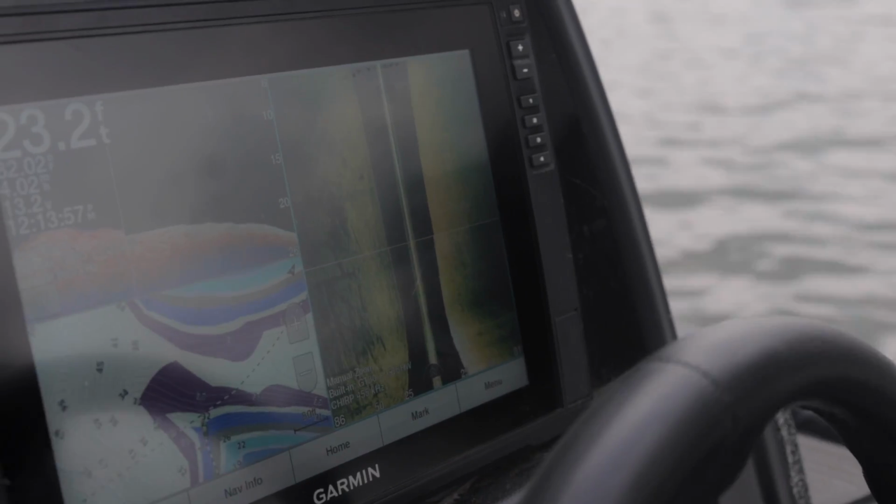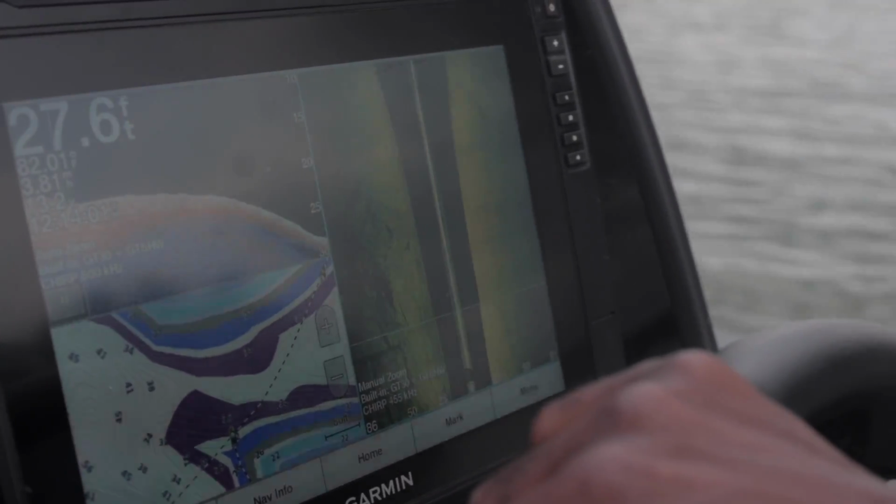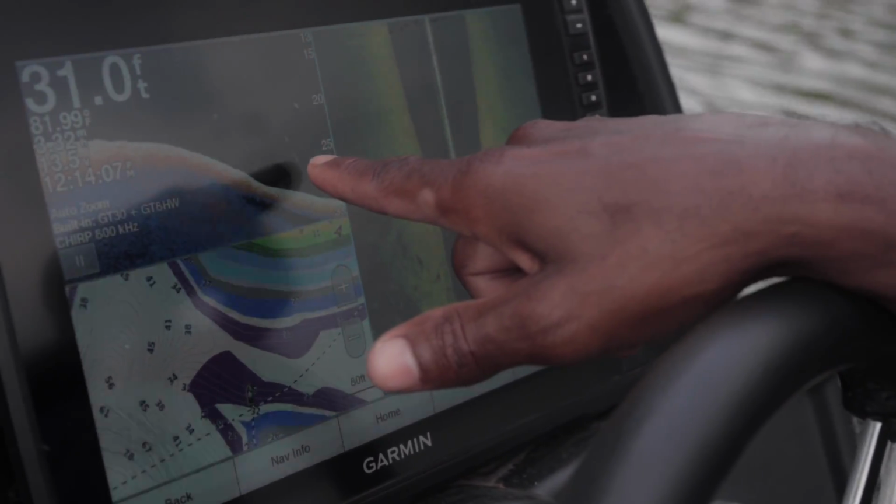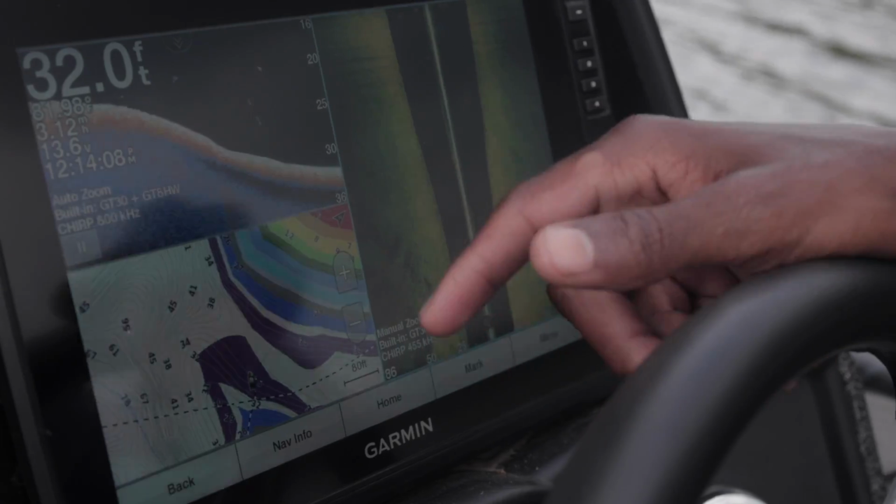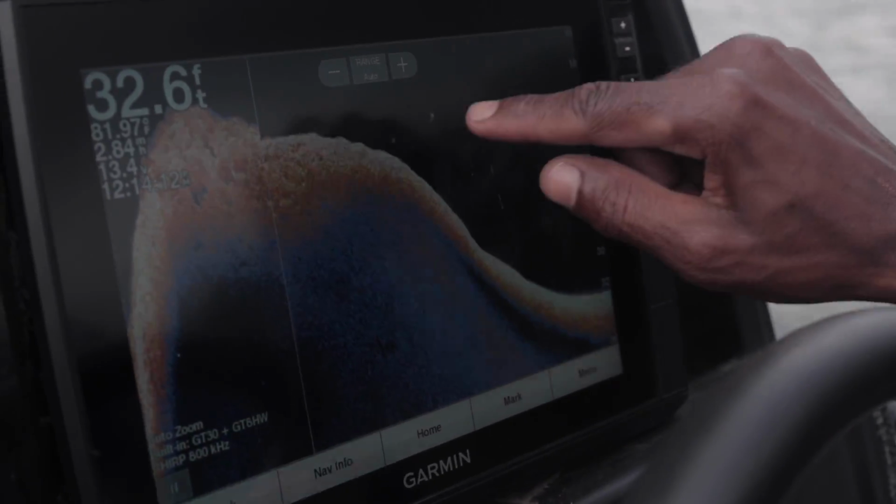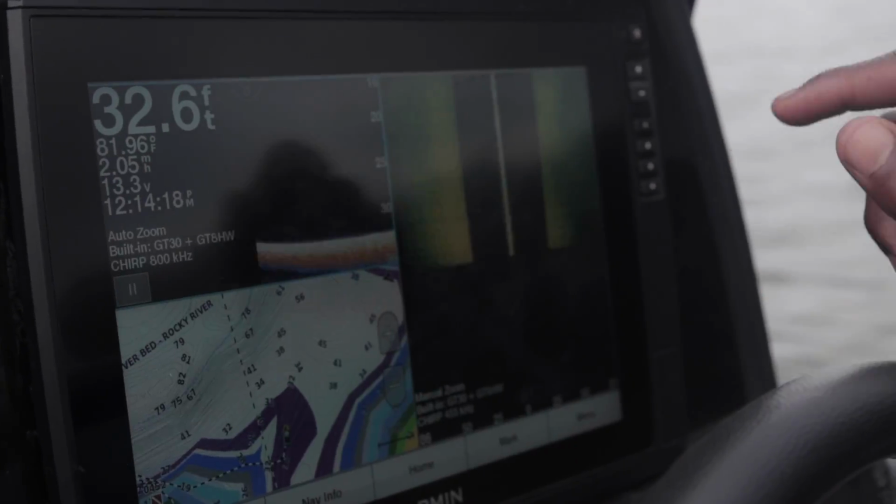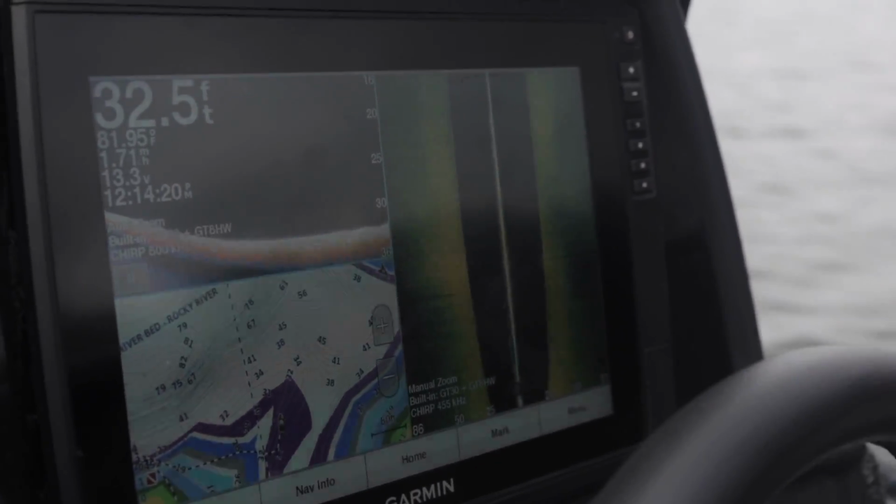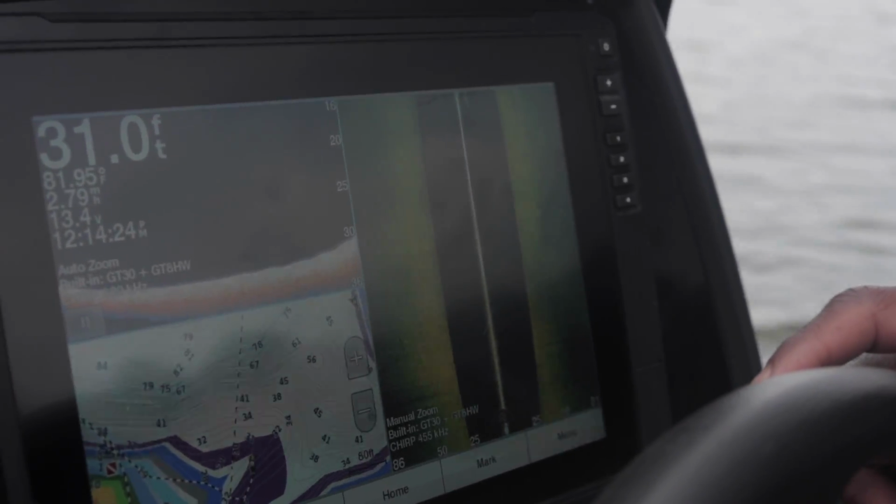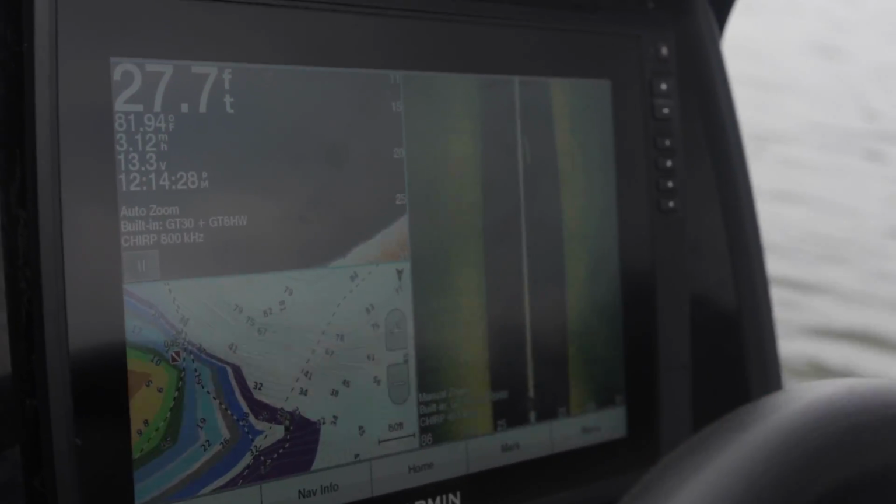A little bit of brush out here on this point where I'm at now, that would be a bonus. There's a few fish scattered out through here, suspended. You see there's 1, 2, 3, 4, 5. See those dots right there? That's fish. I could fish for those, but what I really like is when I see those dots suspended over a brush pile, over a rock, over a boulder, then I get that juicy feeling, like that feels good.